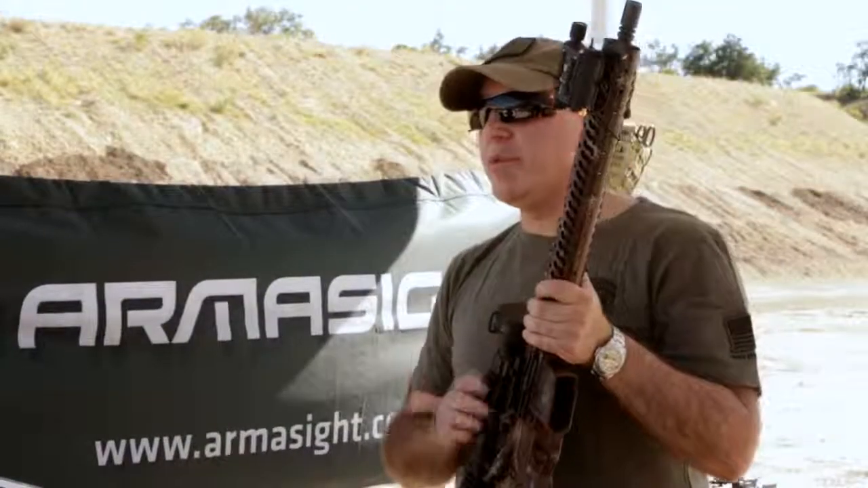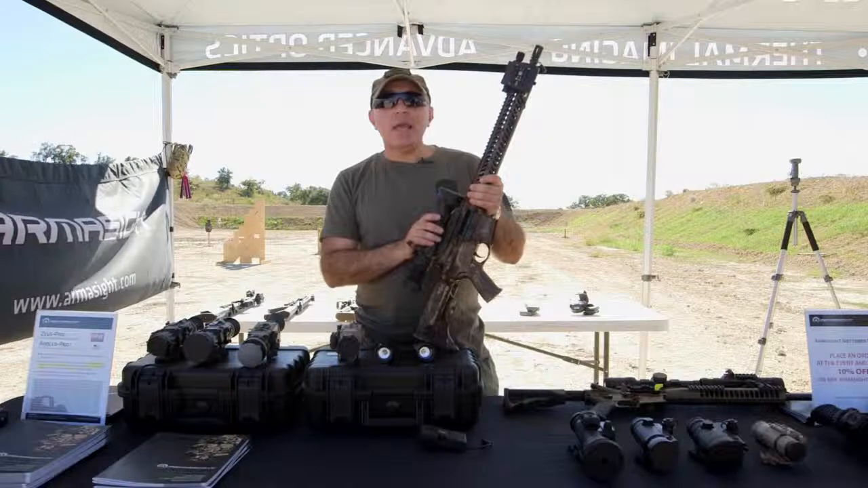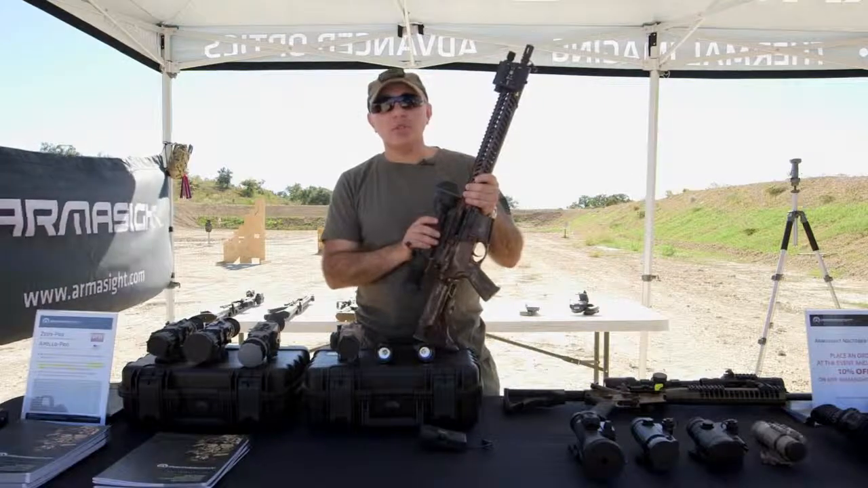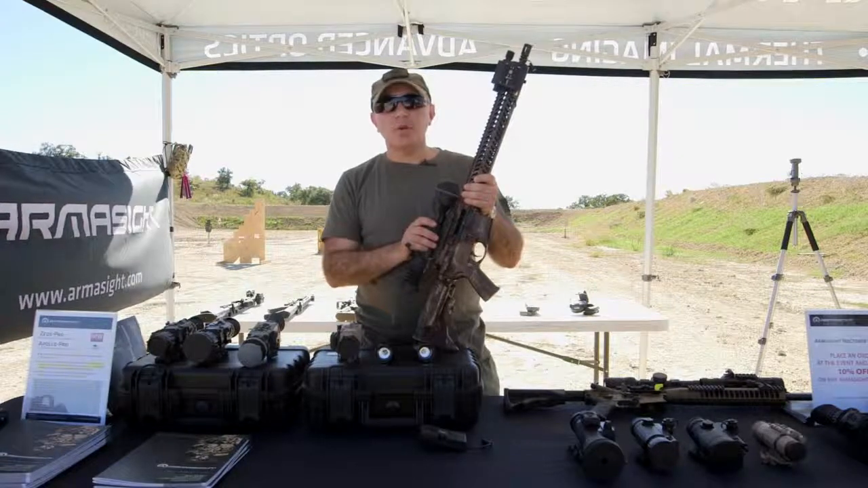Armasight Zeus has already proved its place on the market for the past year as one of the most unique and impressive thermal weapon sights, based on its features, based on its price point, and based on its performance. Zeus is available in 42mm lens and 75mm lens.